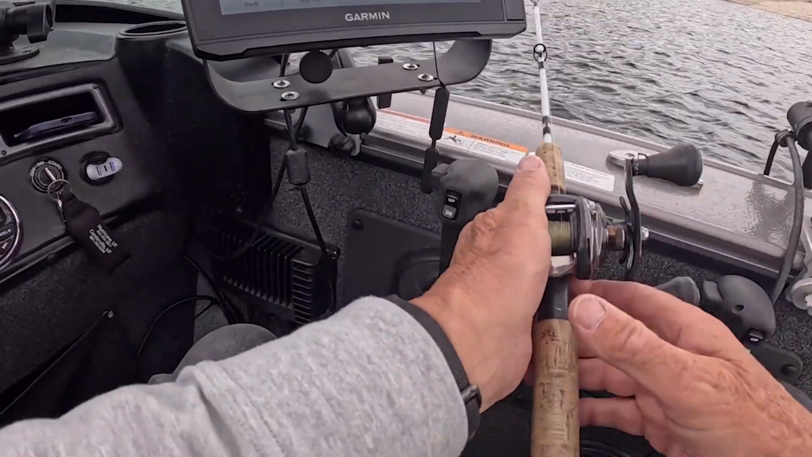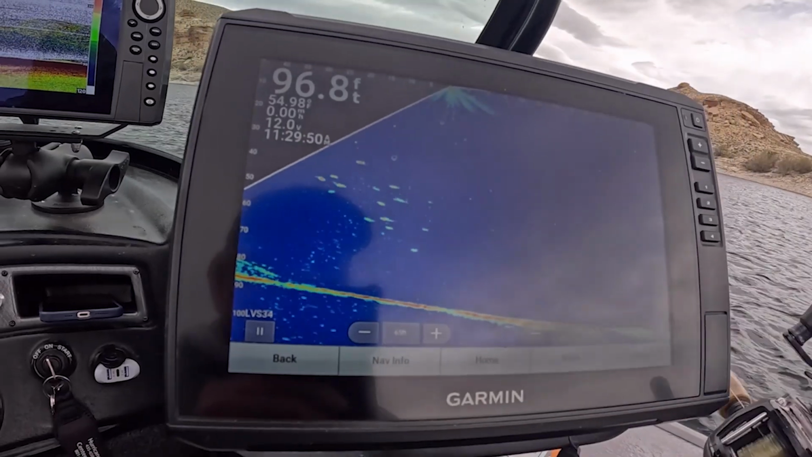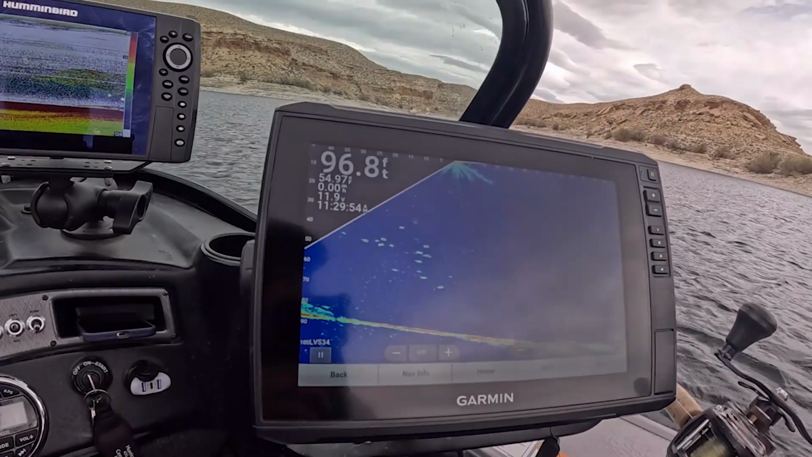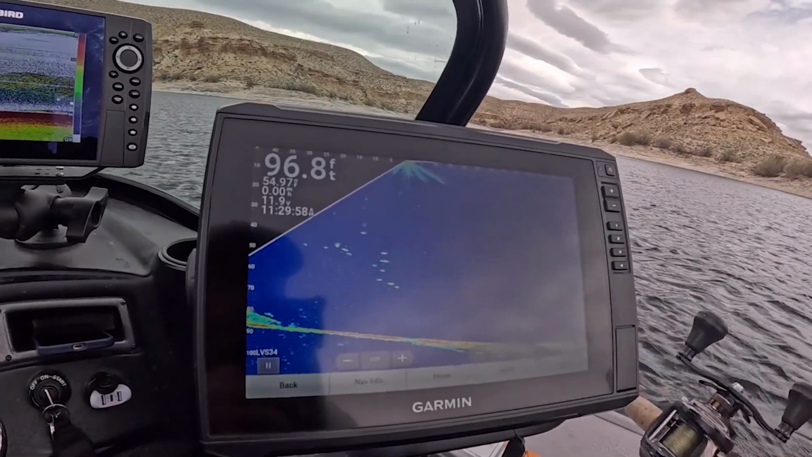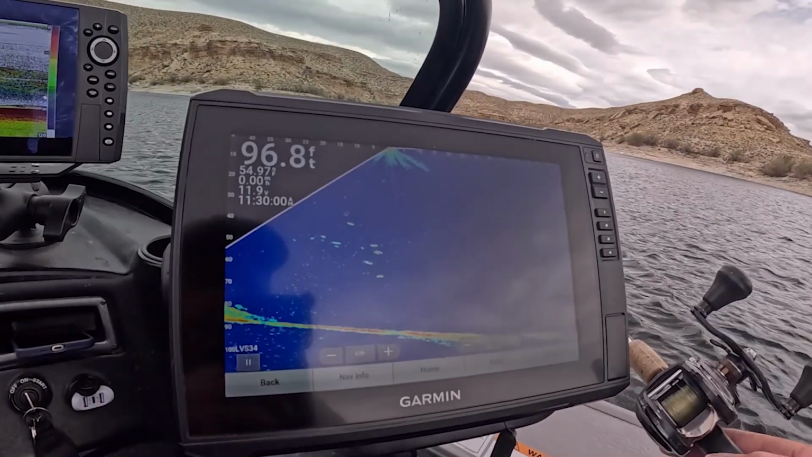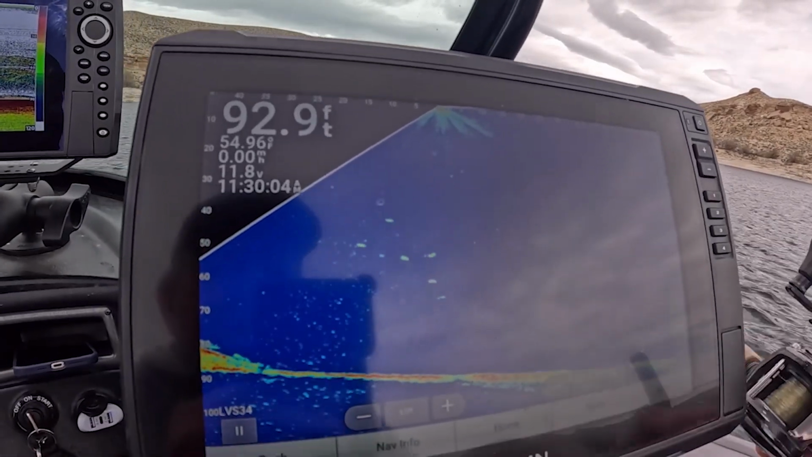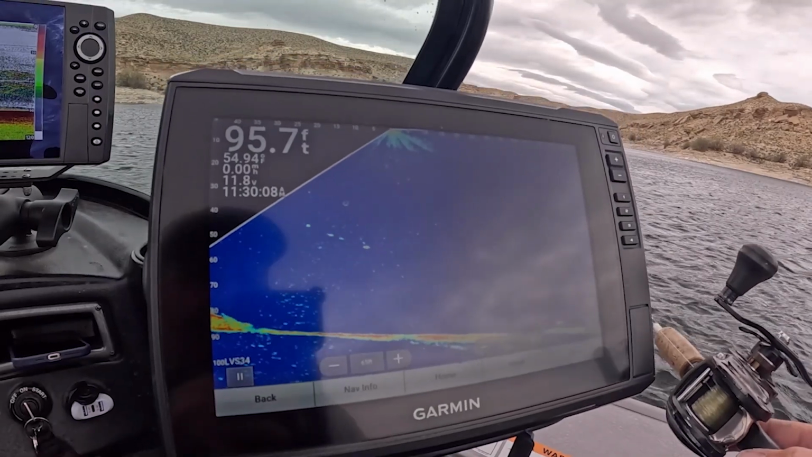and I'm going to reel up just a little bit to get up there by those. They're right there just below the top ones. They're swiping at it. They haven't got it yet, but I've got more fish coming in to take a look. There's another one on top of me. Ooh, missed that one. That was the second miss.